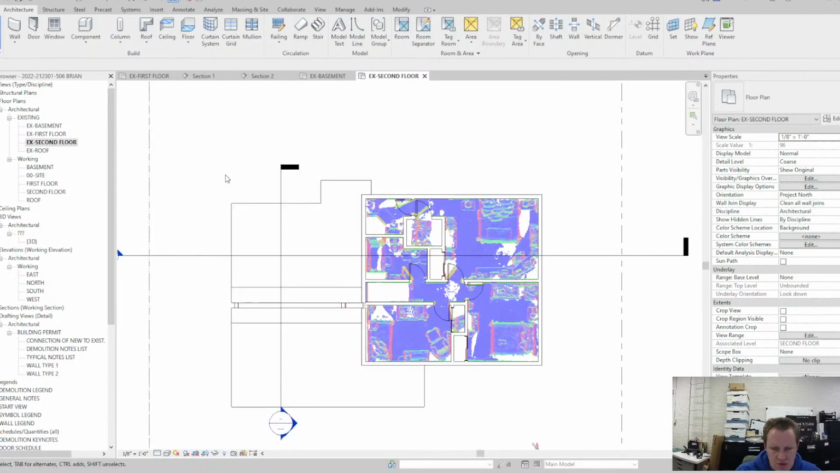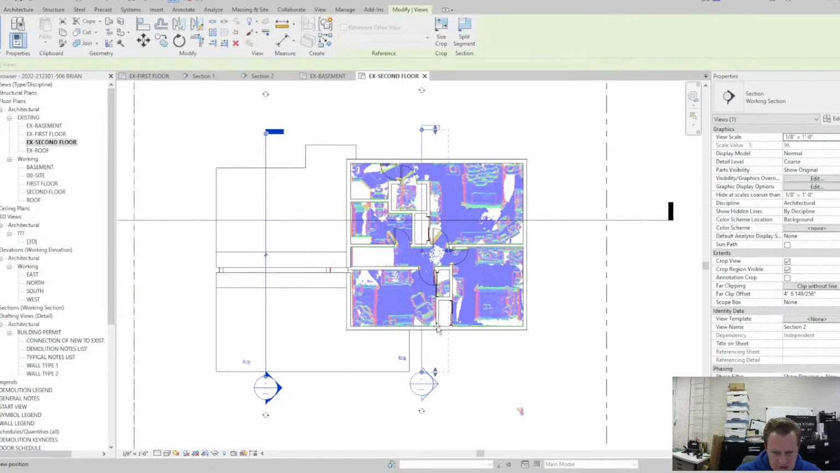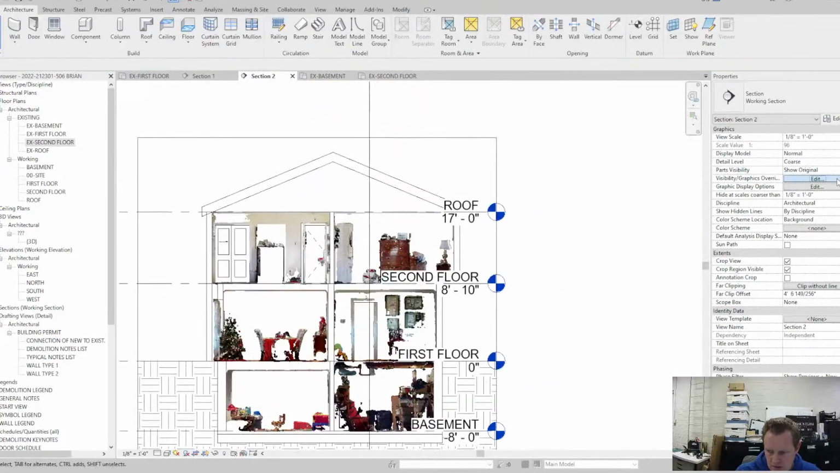Okay, so I think I got all the doors placed that are in this project. When I get to sizing, what I'll do is switch over to section views. Again, let me change the normals.